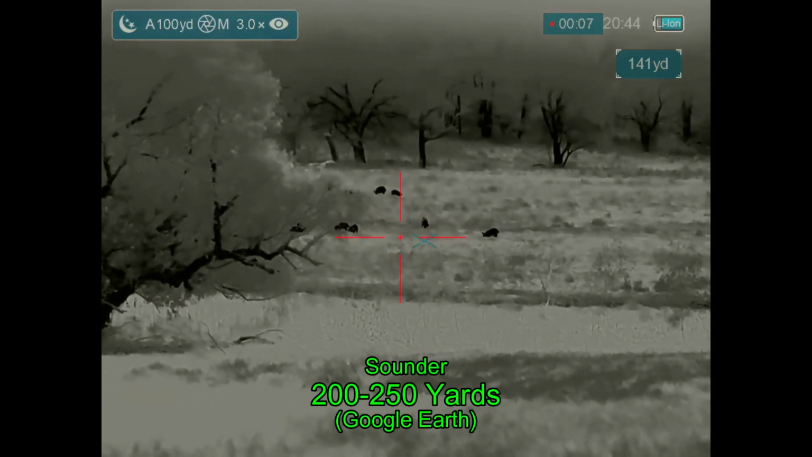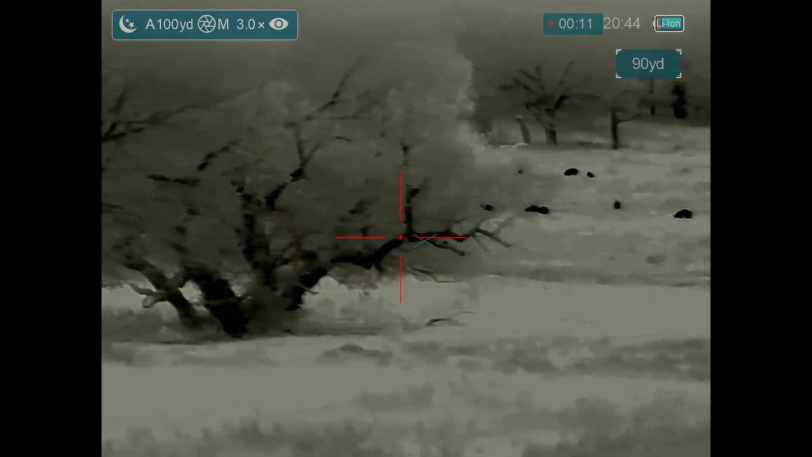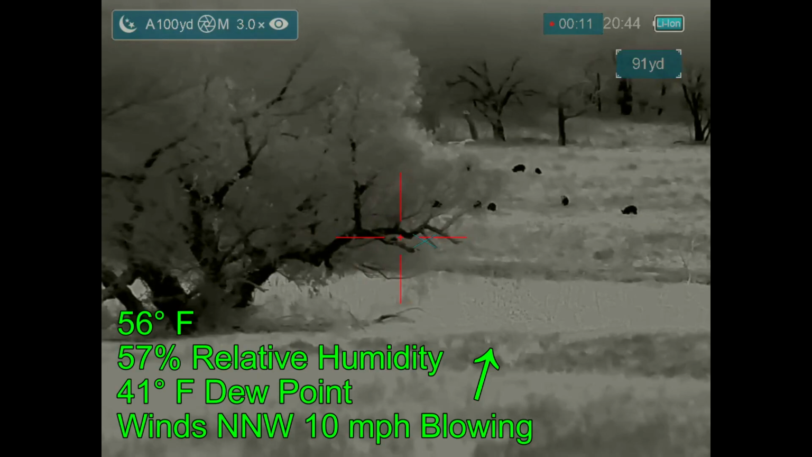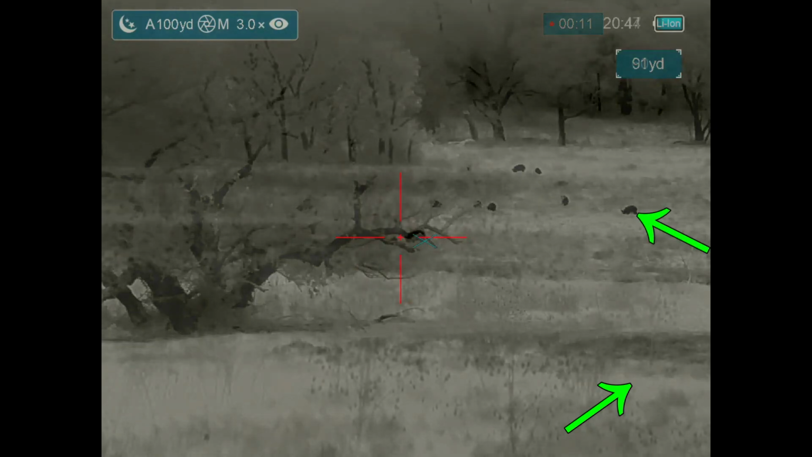Next property of the night, I get out at the gate to open the gate, and there are hogs a couple hundred yards away out in the pasture. I didn't think this was going to go very well for me because they are directly downwind from me. However, they're about 20 feet lower in elevation, so I don't think they smelled me.